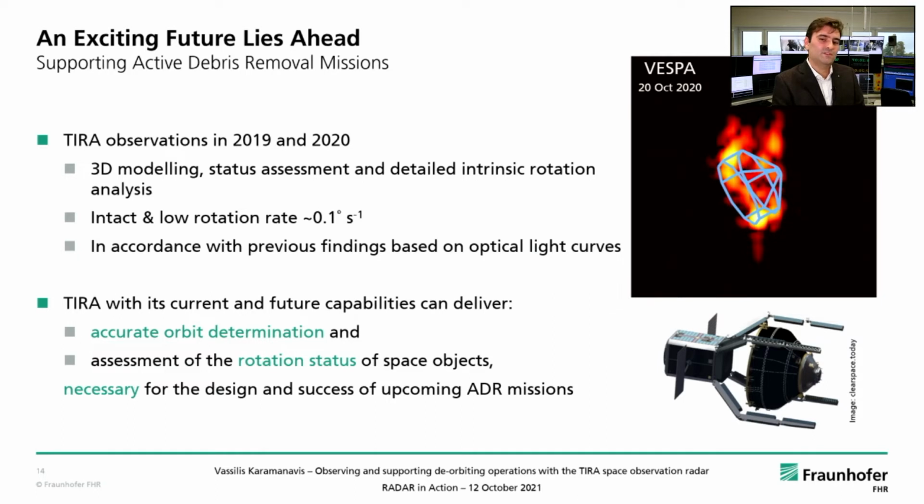The take-home message here is that TIRA, with its current and future capabilities, can deliver accurate orbit determination and assessment of the rotation status of space objects, both of which are necessary for the design and success of upcoming active debris removal missions.